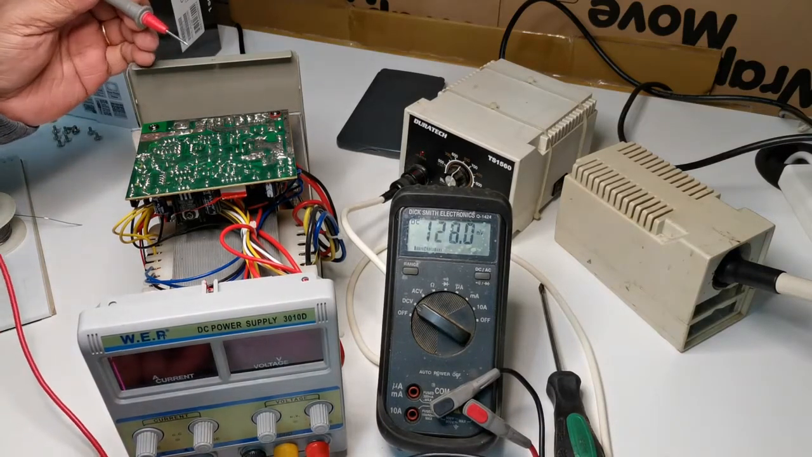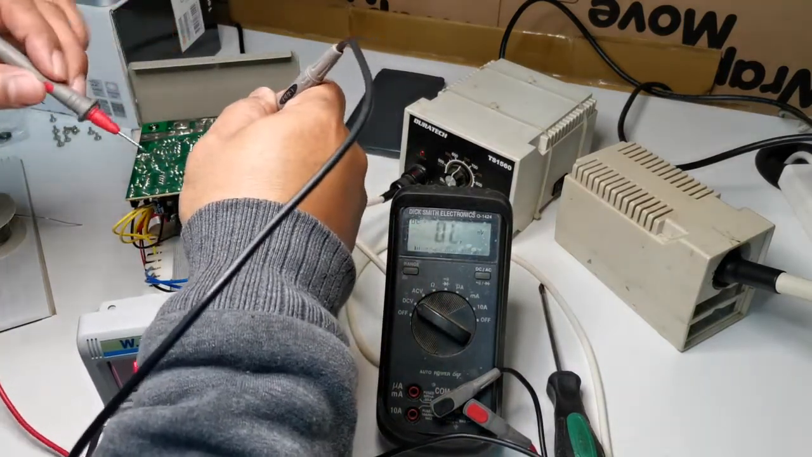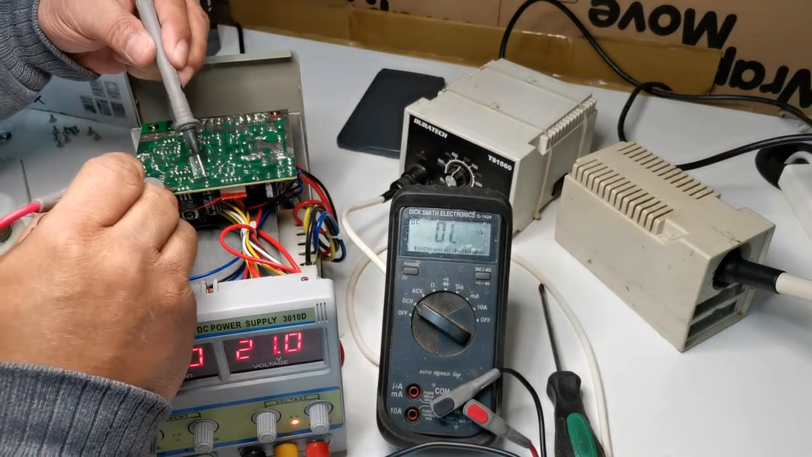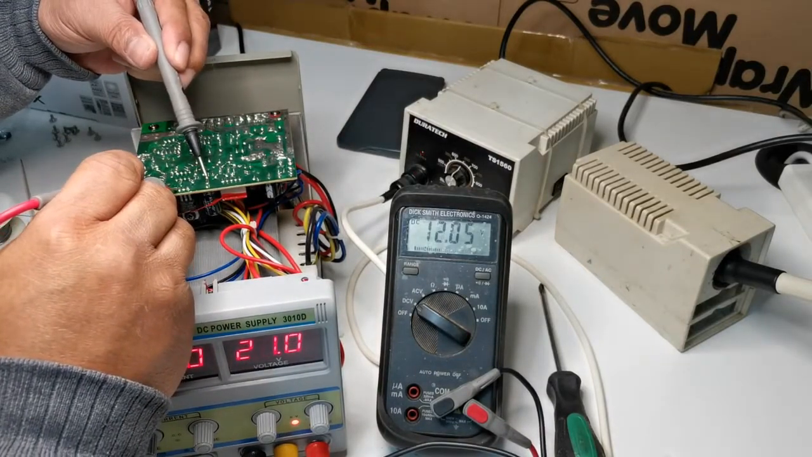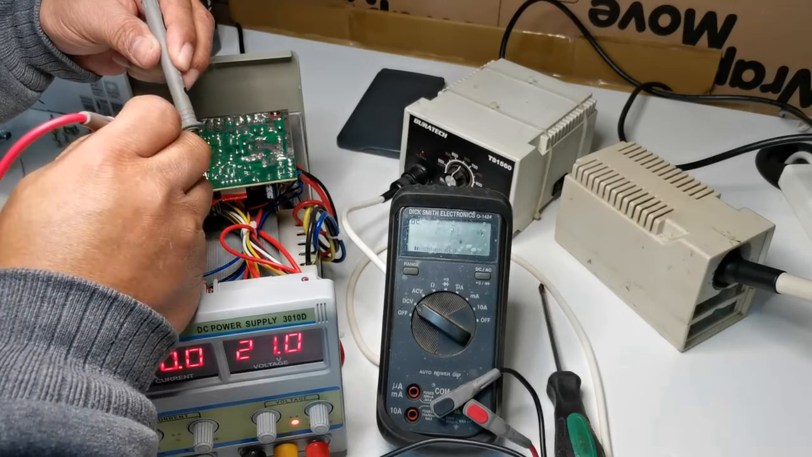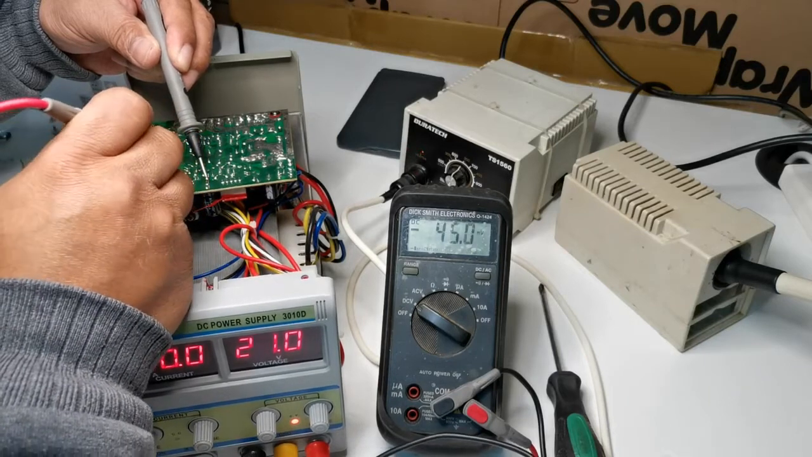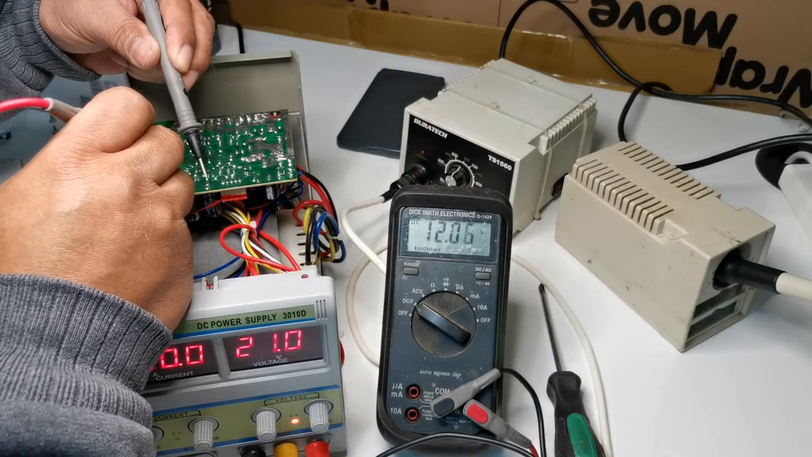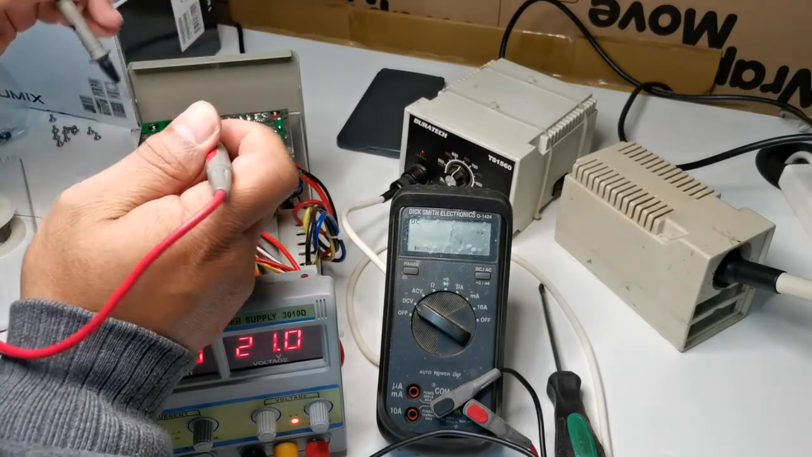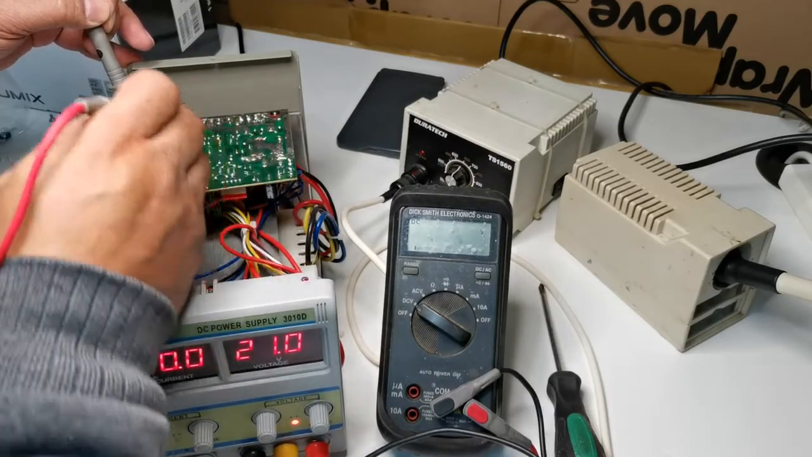So we check the voltage first, the voltage of the regulator on the output. That's 12 volts. This is pretty good. And check for pin 4 of the chip, 8.98, and 12. With respect to the ground of the 12 volts, but with respect to the ground here, it's not 12 volts.